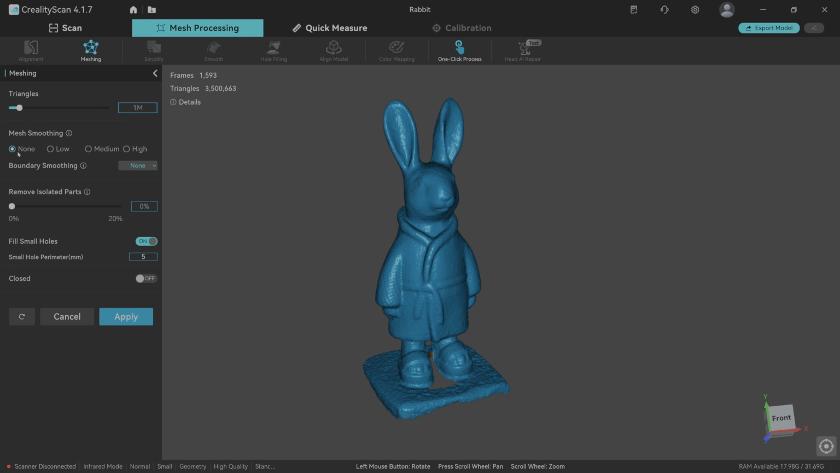Meshing, smoothing, going to be none. Boundary smoothing is going to be none. That's basically when it smooths round holes or the edges of the item. Remove isolated parts, anything that's floating, it says that it's going to move. I'm going to say no to that. And fill small holes. Anything that's going to be 5 millimetres or less, it's going to repair them. So let's just click apply to that.